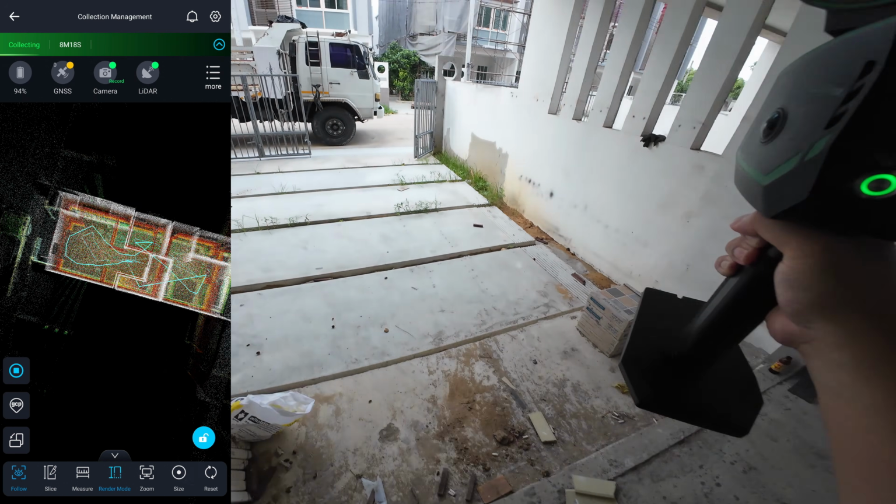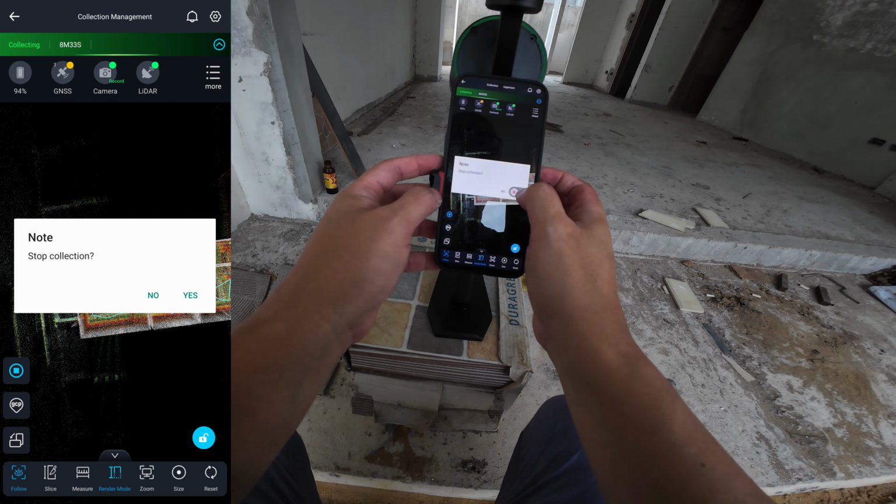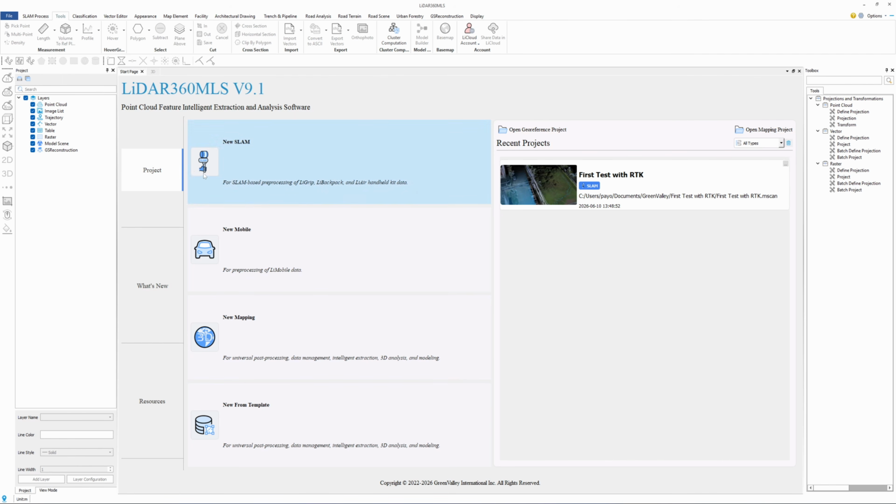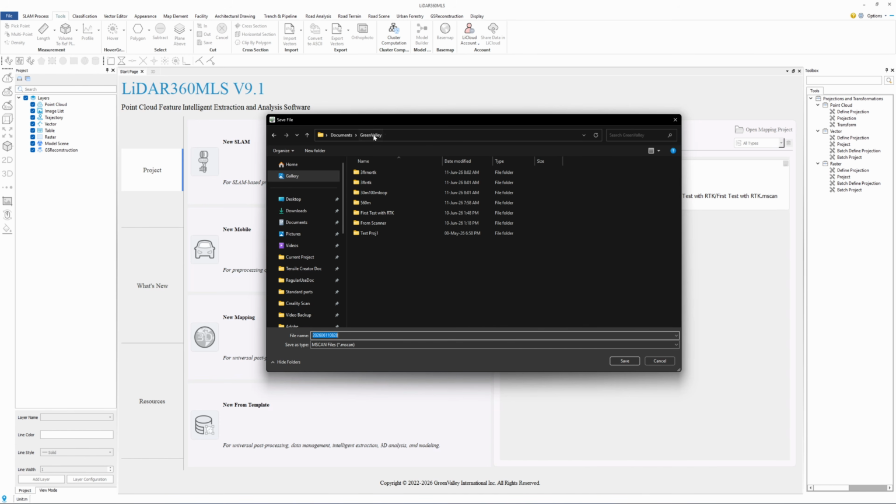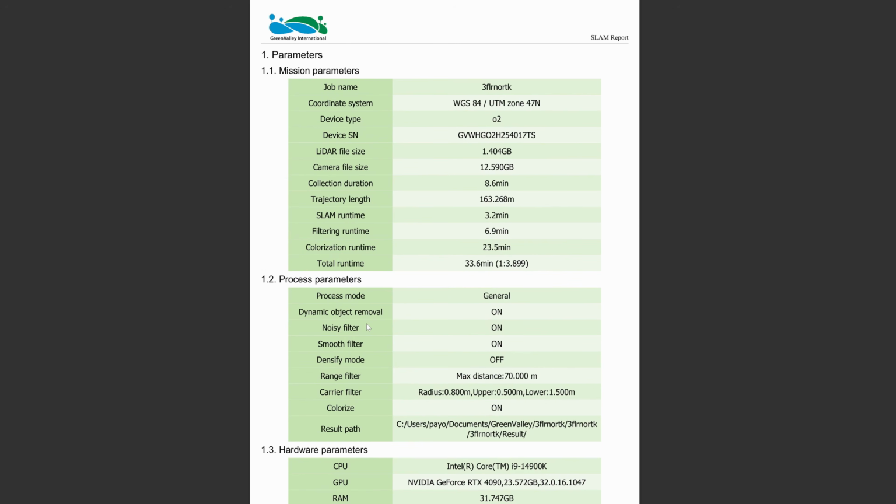As with all SLAM LiDAR systems, a loop closure is necessary to correct accumulated errors. Green Valley's post-processing software is called LiDAR 360 MLS. Unfortunately, its interface looks dated, almost like something from the 1990s. The layout isn't intuitive and often feels confusing to use. But the final result tells a different story.